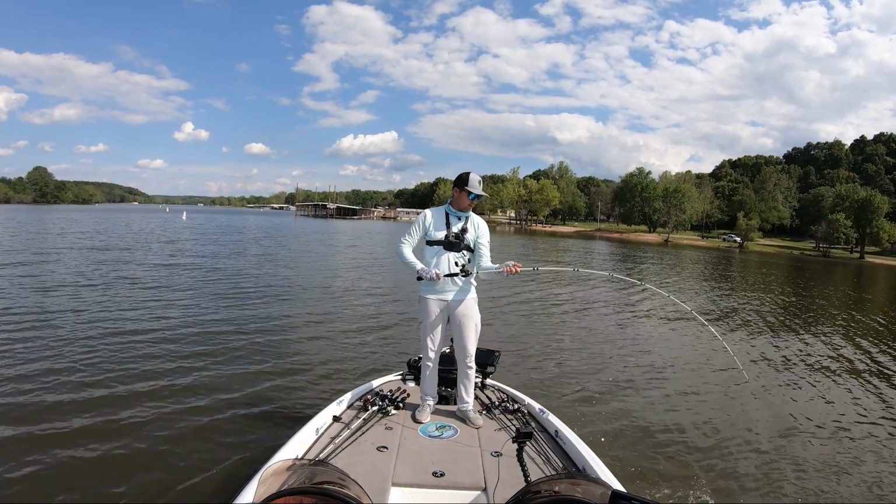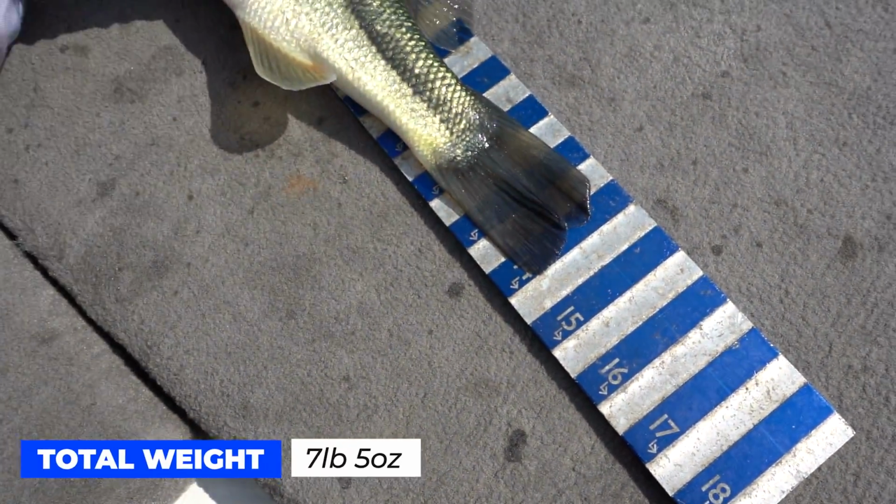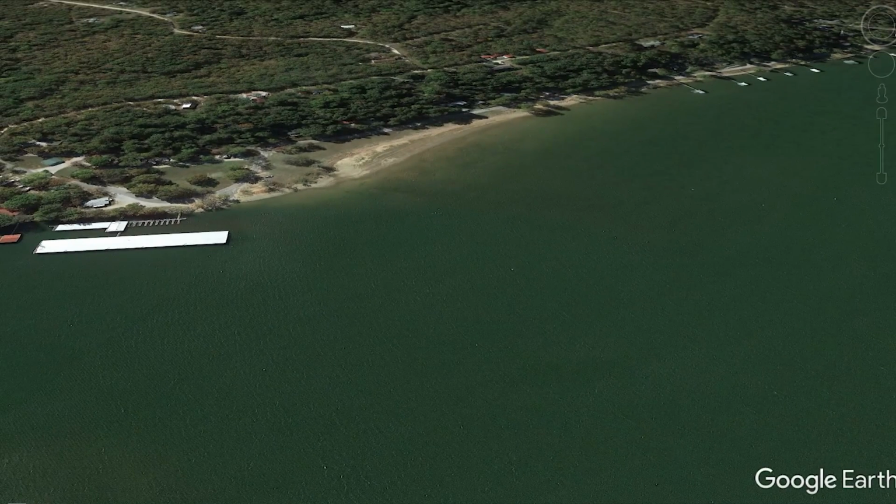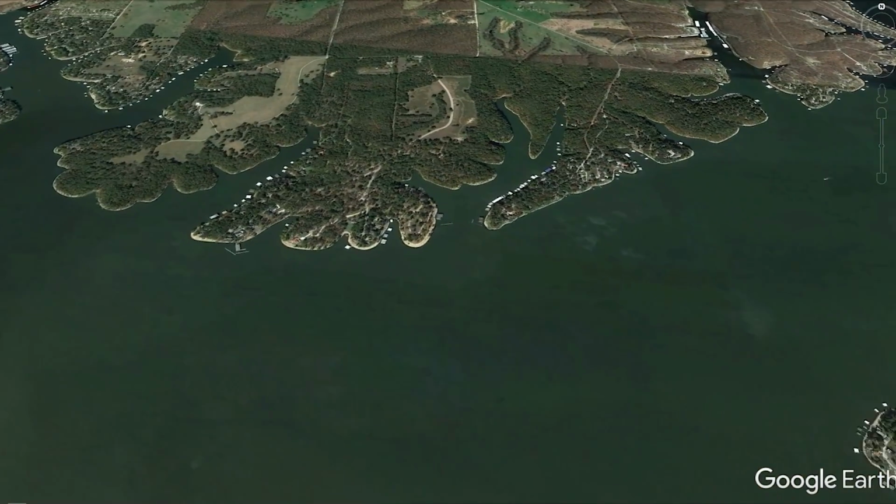I actually did manage to get one keeper fish off this spot. It was a line burner, barely 14 inches, and only weighed 1 pound 5 ounces. Because there were so many other fishermen in the creek I was in, I decided to start looking for a new area with less fishing pressure.